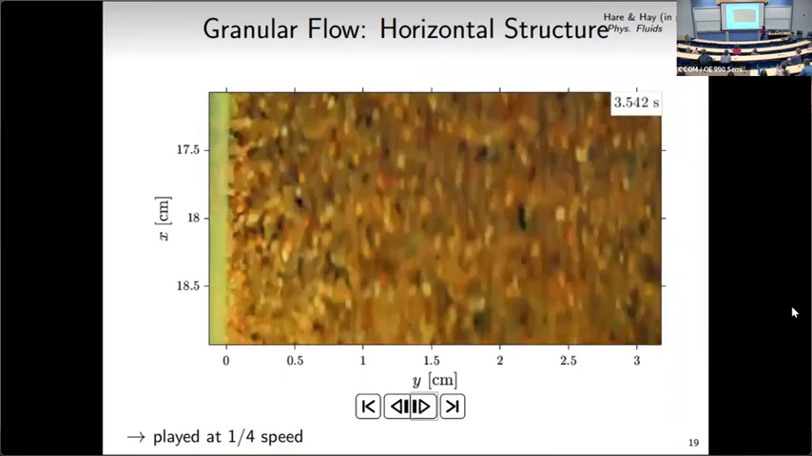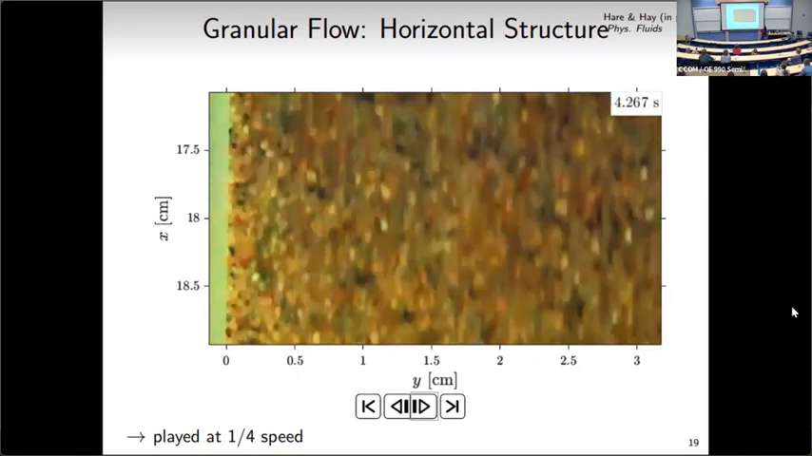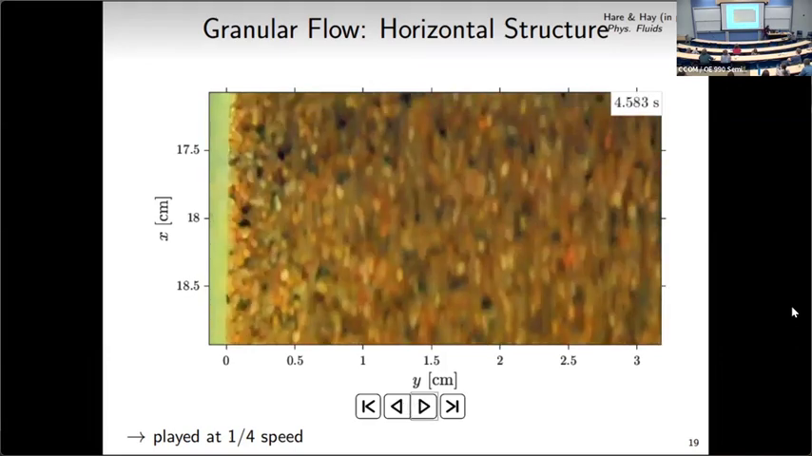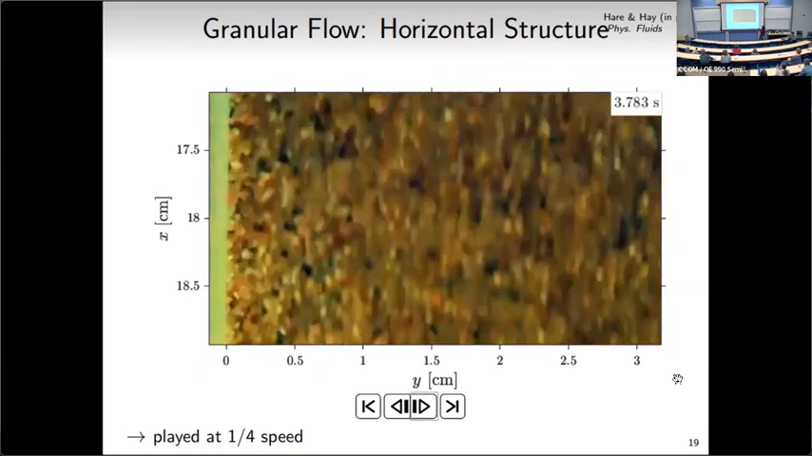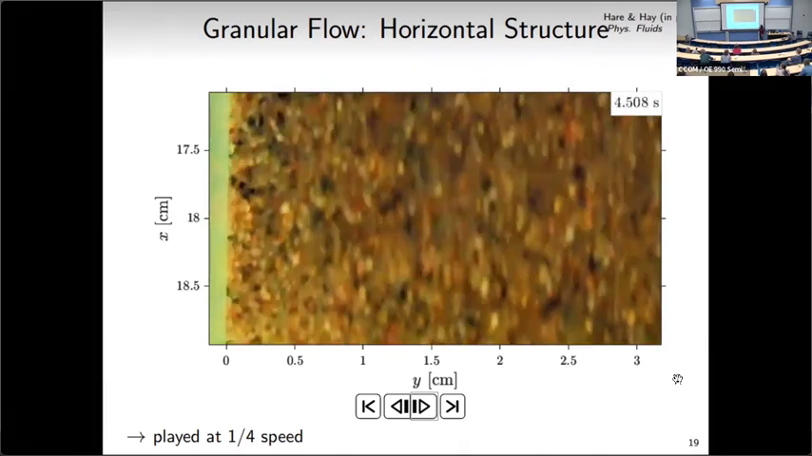I find these movies are pretty, definitely spent a lot of time looking at them. But what you'll see is that the grains are moving a lot more slowly. Again. The grains are moving a lot more slowly right at the sidewall compared to further away from the sidewall. And that's due to sidewall friction, as we'll discuss.